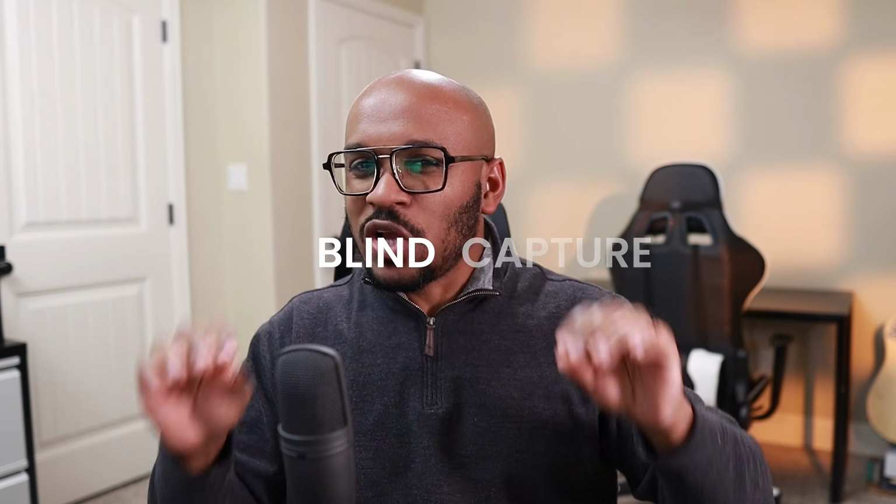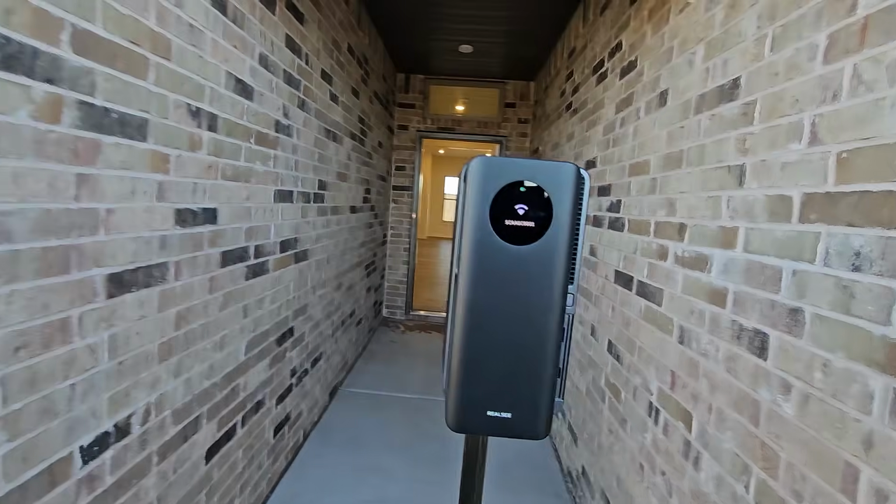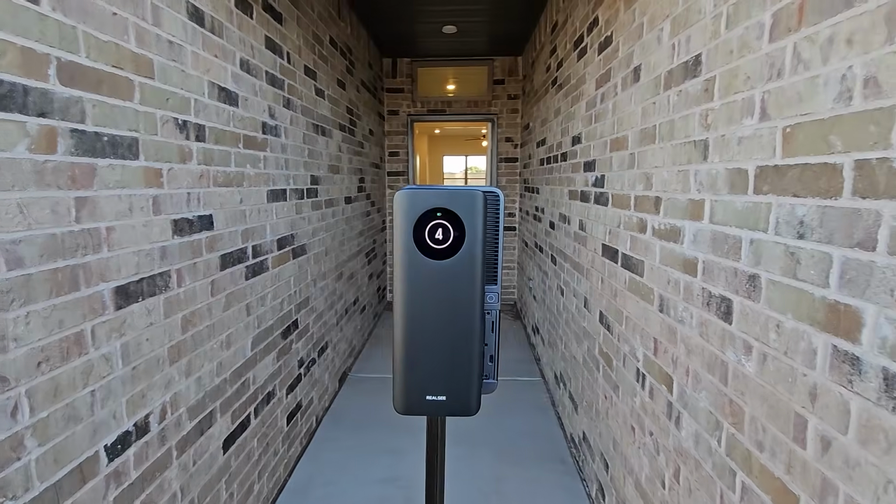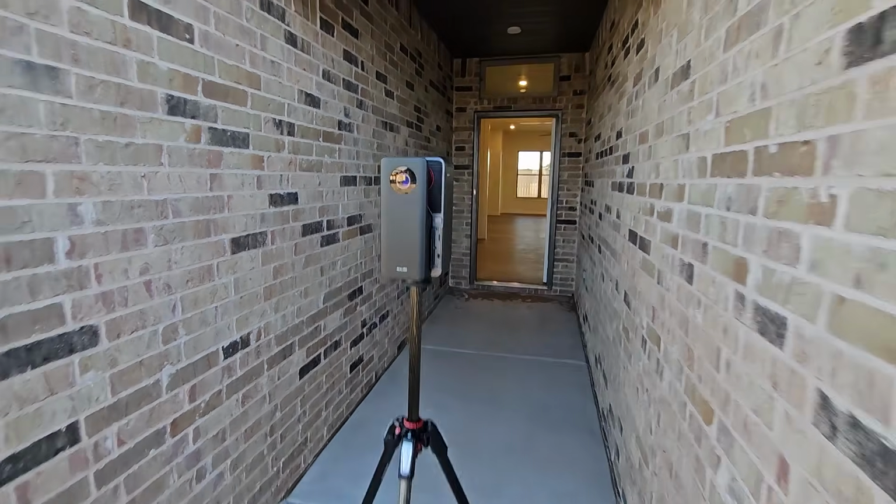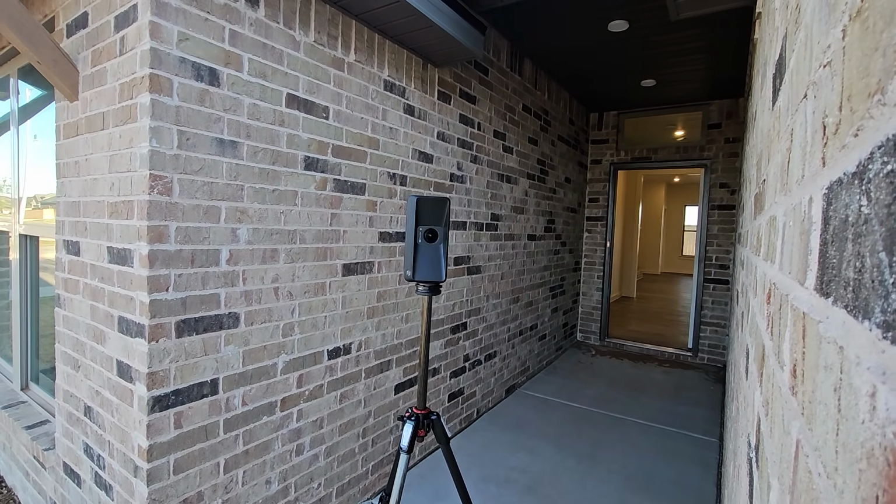Now, let's talk about the feature that I initially underestimated, and once I tested it, it became the most compelling reason to choose the P4 over anything else at this price point. The P4 can scan an entire site with no phone, no tablet, no second device of any kind. You simply mount the camera, press and hold the touch screen. You remember that touch screen we talked about? You wait for 5 seconds on that countdown. It gives you enough time to go and hide from the camera, and the scan will run.